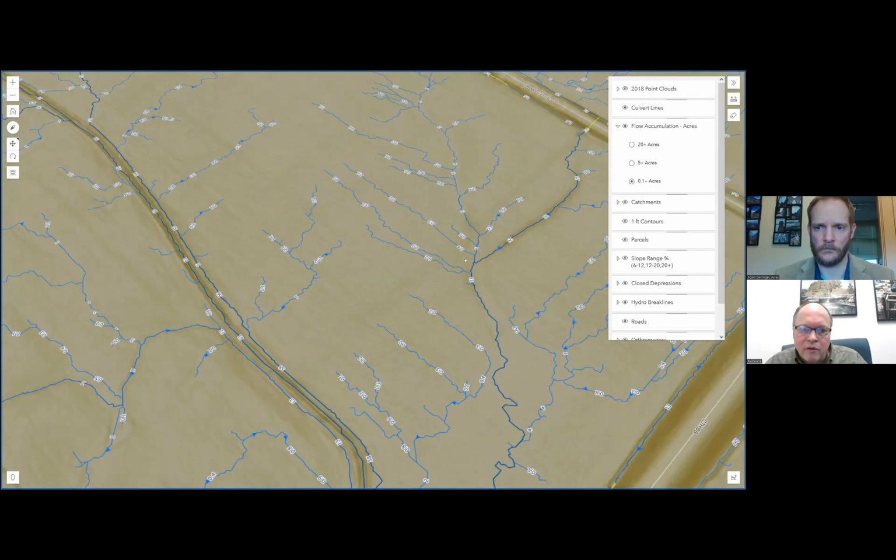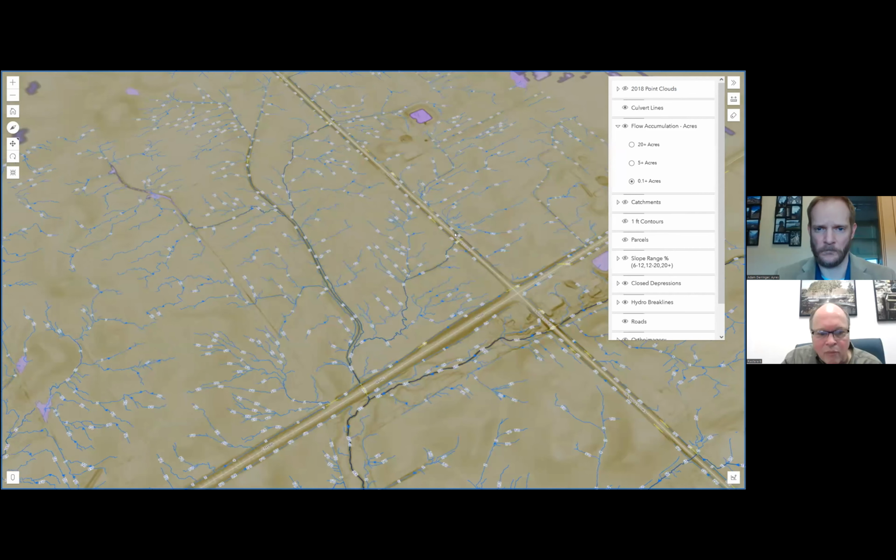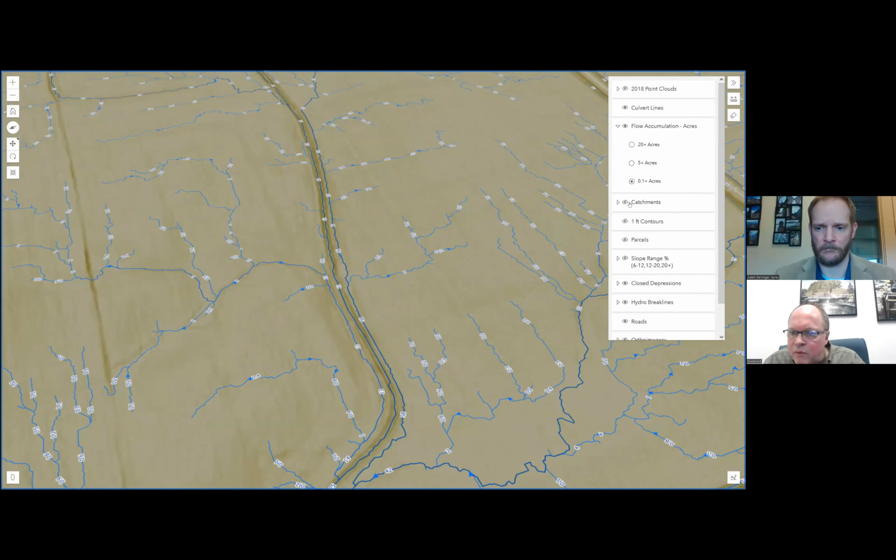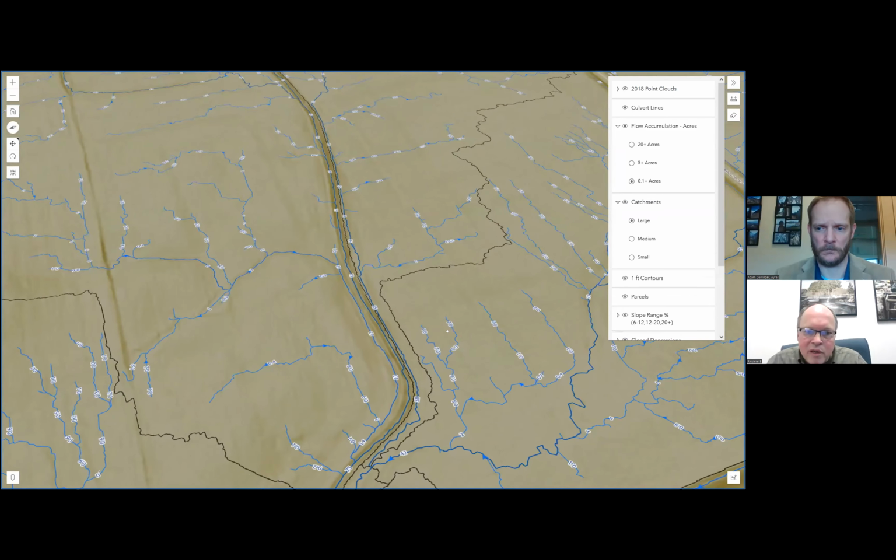And so it turned out for Calumet County, there's about 22,000 miles of these lines that were produced for the flow accumulation. And then once we had the flow accumulation, we did create some catchments. So these are your watershed breaks, or drainage divides.